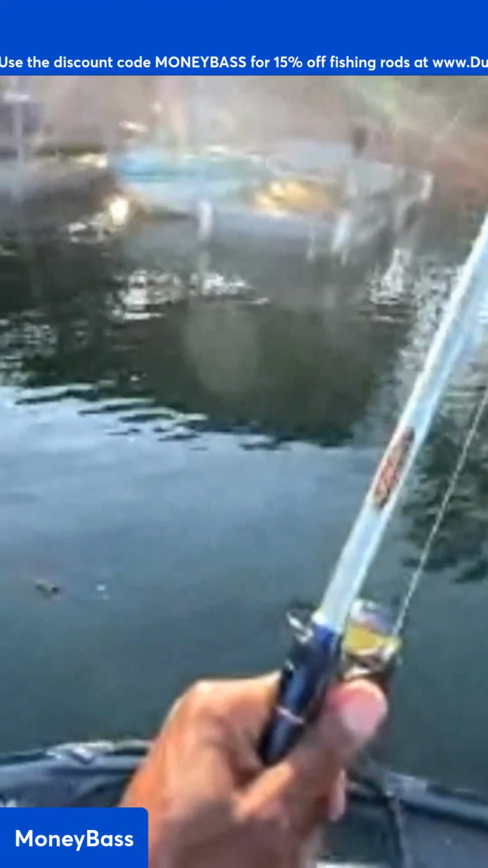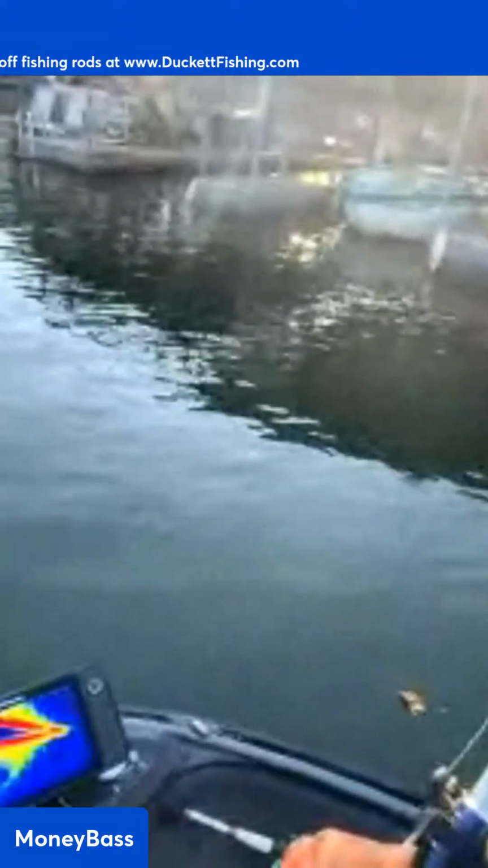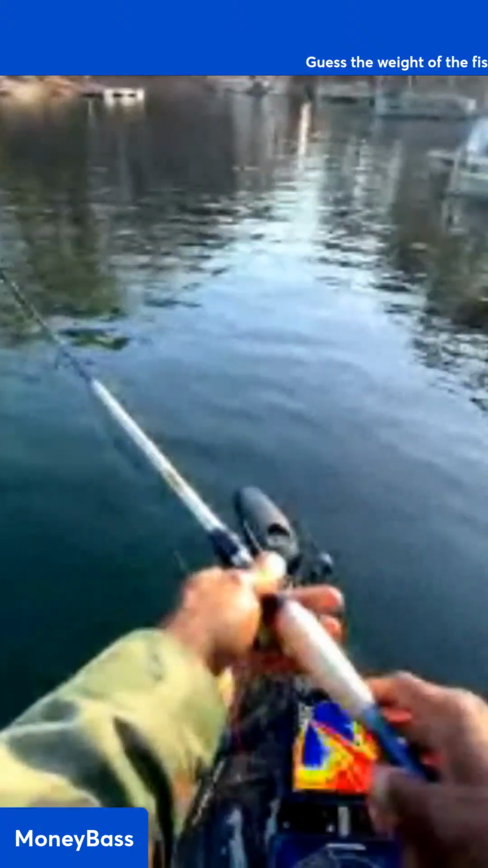Man, guys, I might have to go out into the middle of this cove and see if these fish are still sitting down there in the ditches. The water temp, after all, is 44 degrees. So it is real. The water temp is pretty cold out here for this lake, at least.